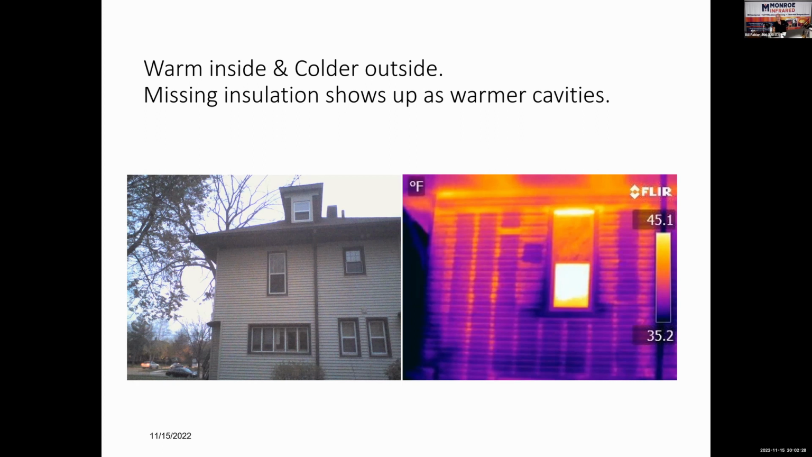So this is what all the cavities should look like. Cold cavity, warm 2x4. This is what it looks like when they miss, or you get separation or cross bracing, or there's all kinds of stuff. You'll also notice no rim joists, no band joists, whatever you want to call it. This is balloon framing, 16-foot tall 2x4s. You see that dormers in the attic.